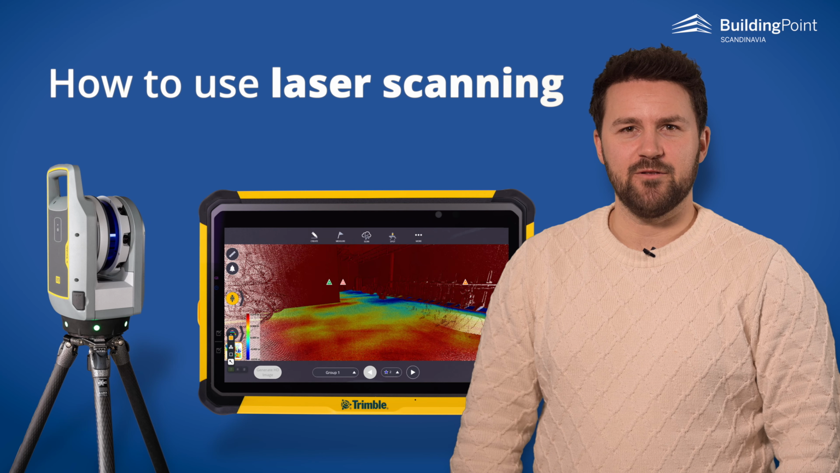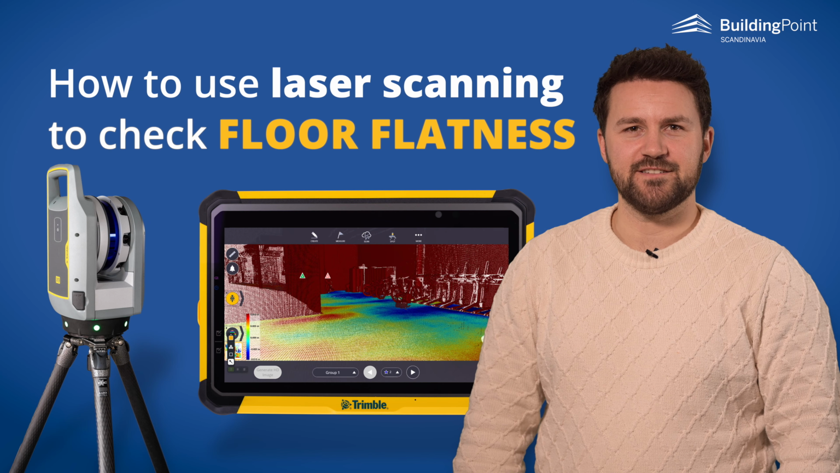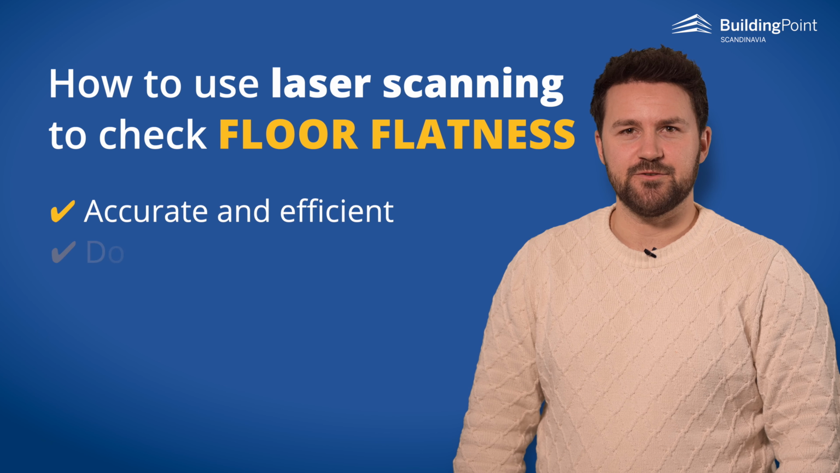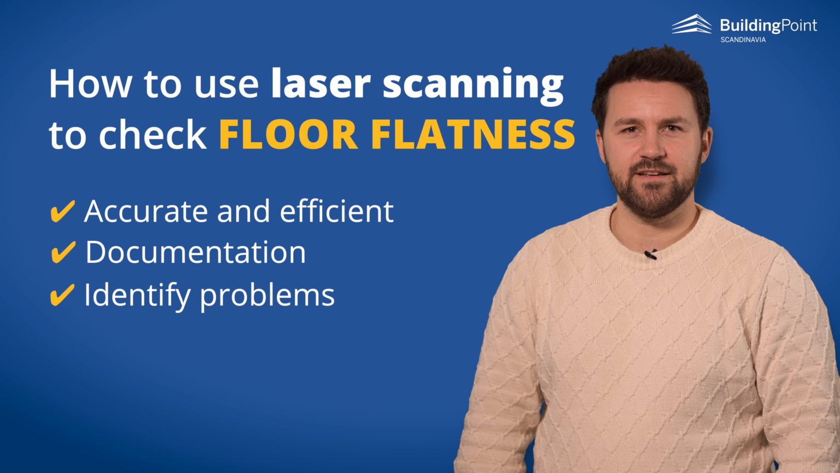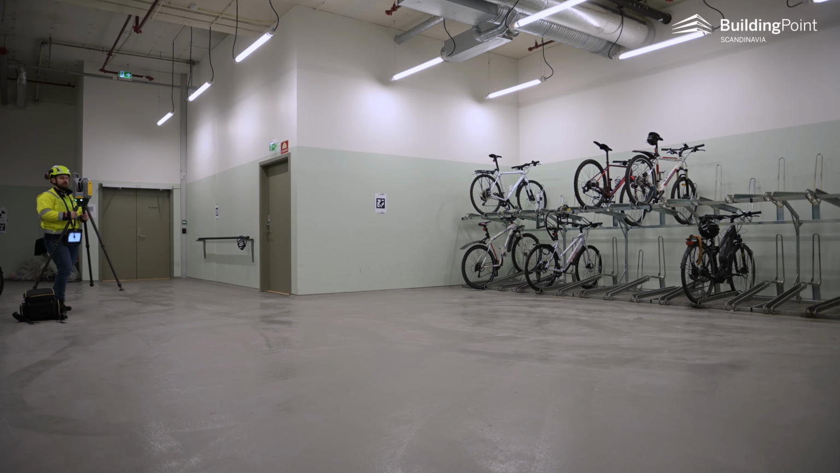Hi! Let's look at how laser scanning can help you check floor flatness. It's accurate and efficient, it lets you document the quality, and it lets you identify errors so that you can correct this before the concrete sets.